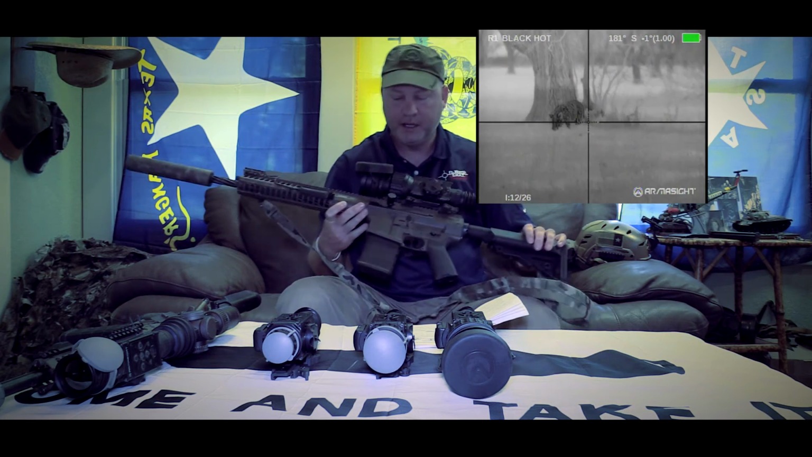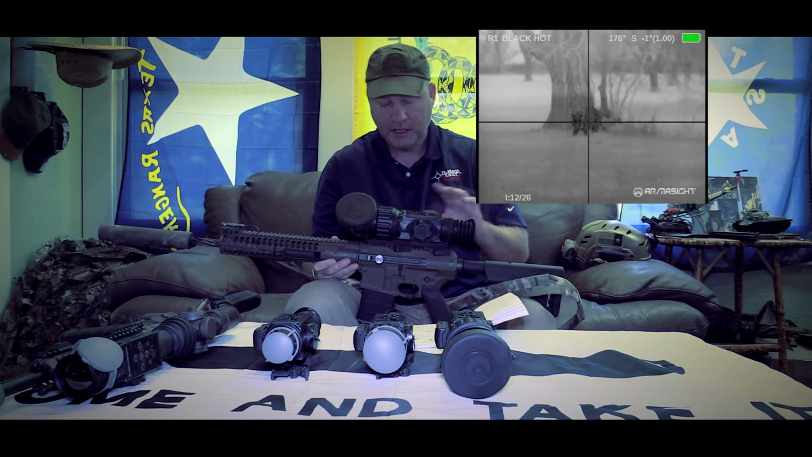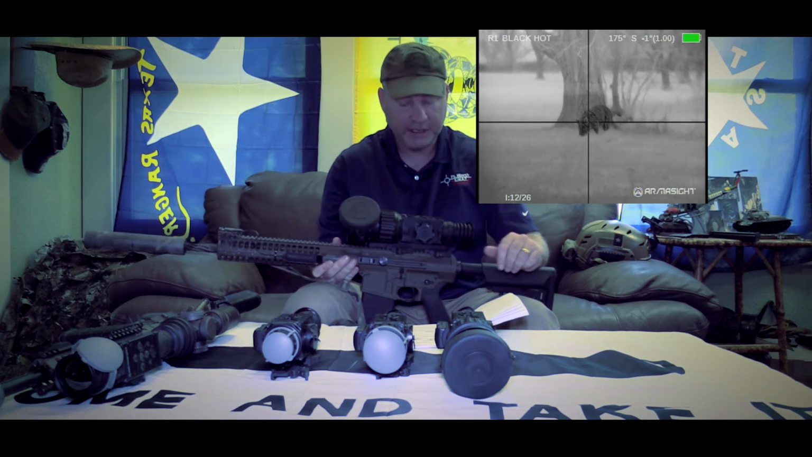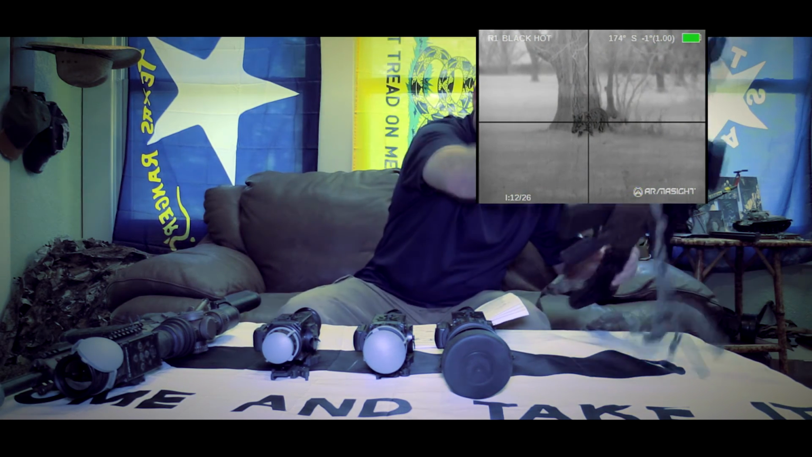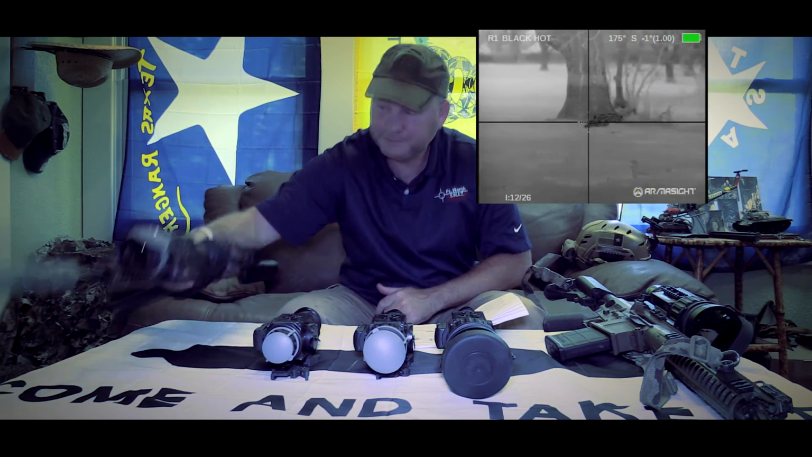I've been running it on my LWRC Reaper. This is the 100 millimeter 30 hertz, and I've already beat it up pretty good, but as you can see, it's worked flawlessly. It looks beautiful, and we'll add some of that video into this clip here, but I've already taken a number of hogs with this scope, and it looks great.